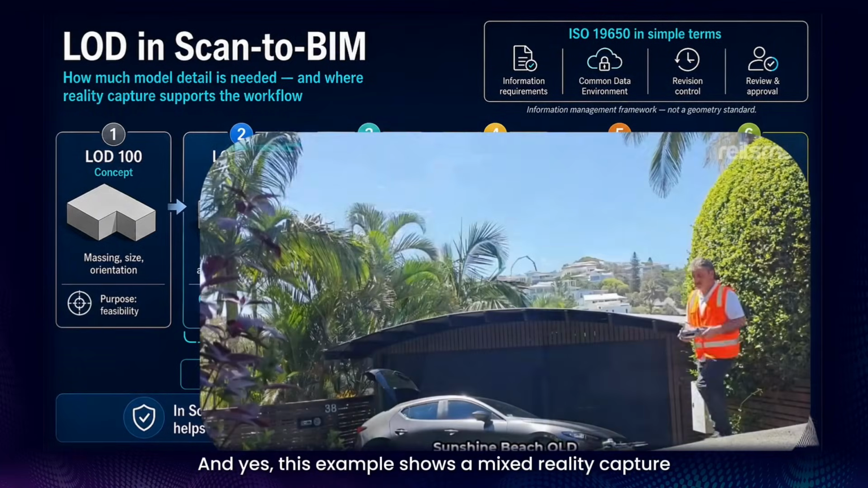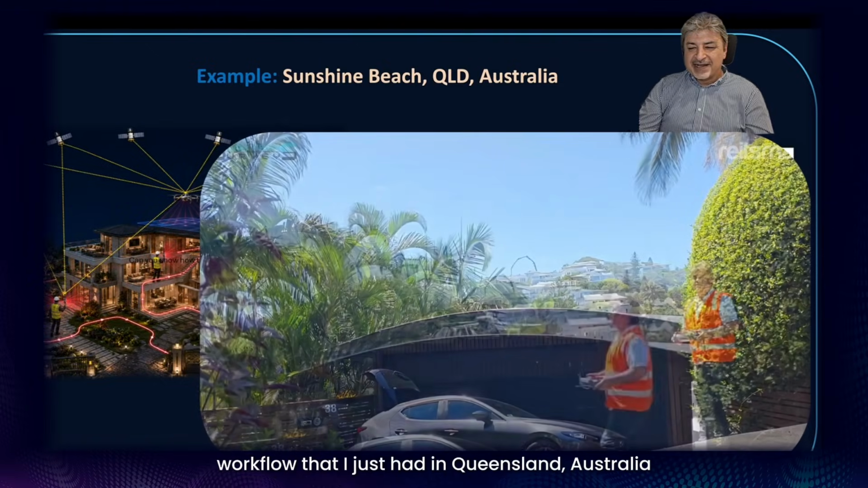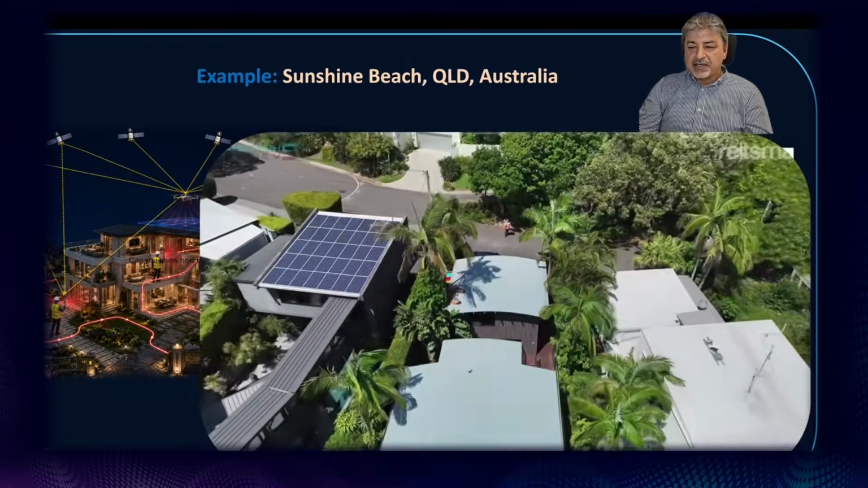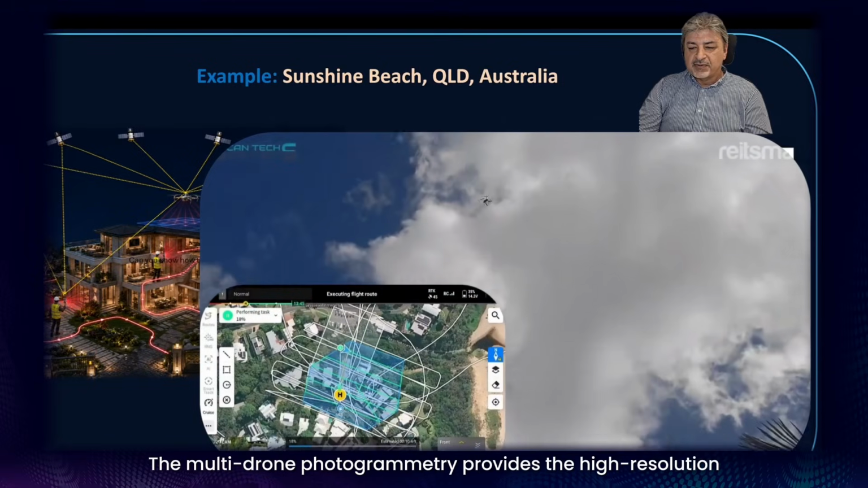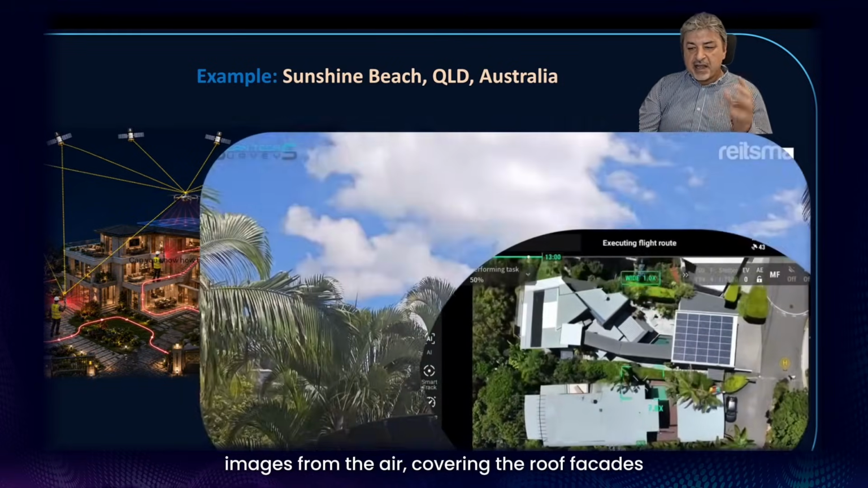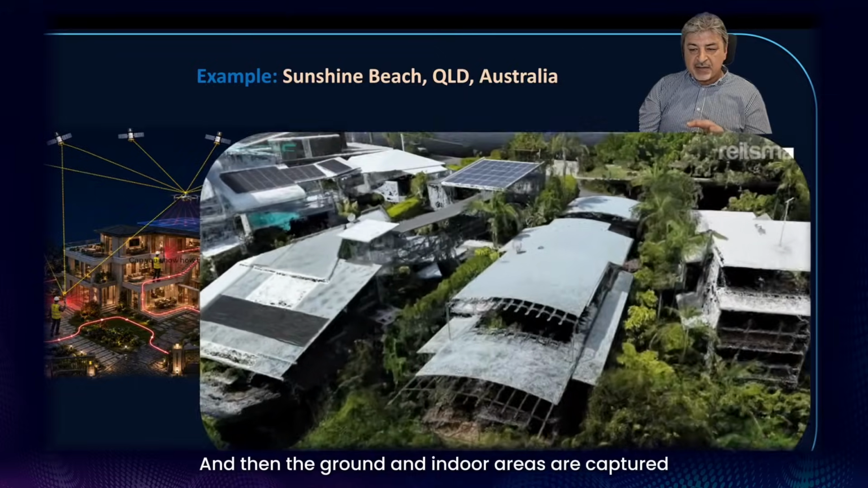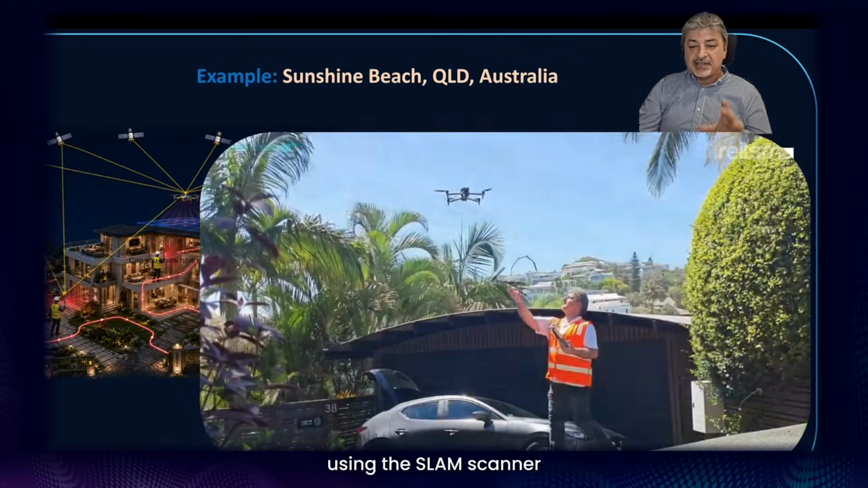And yes, this example shows a mixed reality capture workflow that I just had in Queensland, Australia, in Sunshine Beach. The sequence starts with the aerial capture. I did the UAV, I had the M4E from DJI. The multi-drone photogrammetry provides high-res images from the air, covering the roof, facades, site context, and top-down geometry. And then the ground and indoor areas are captured using the SLAM scanner.